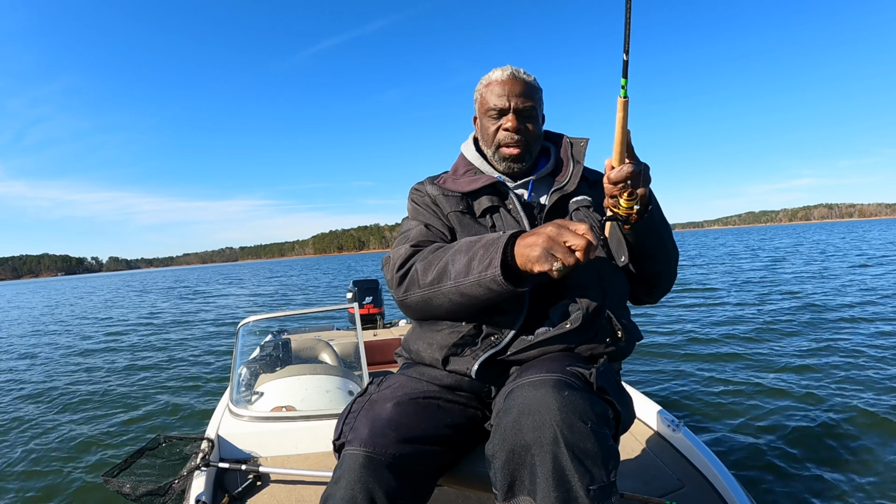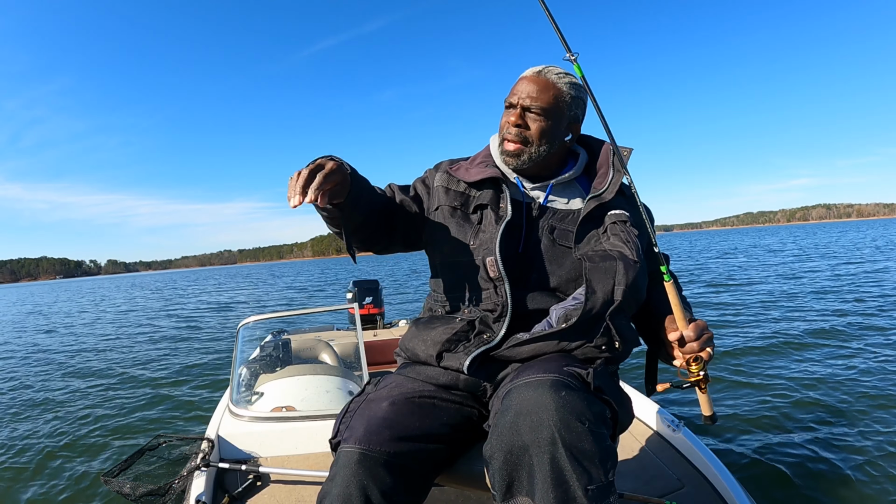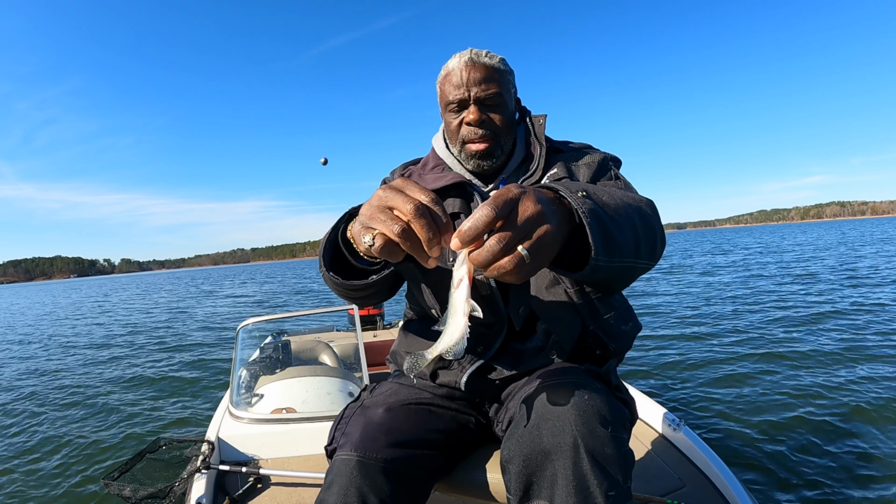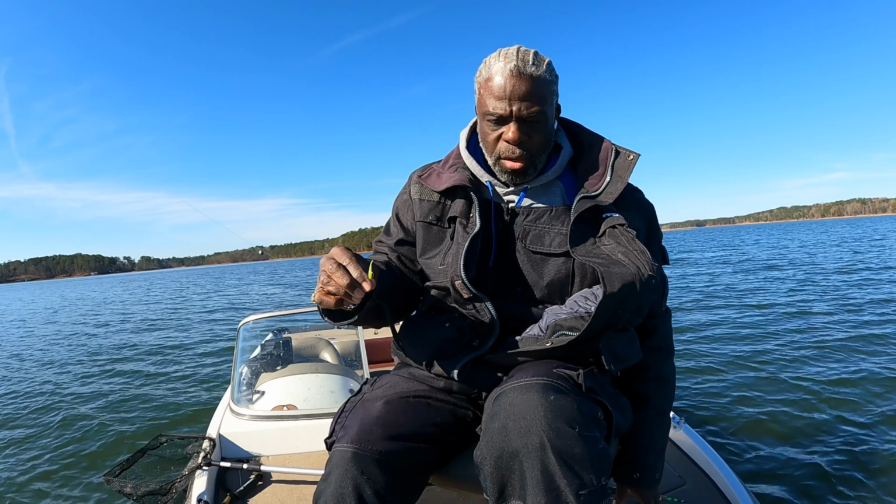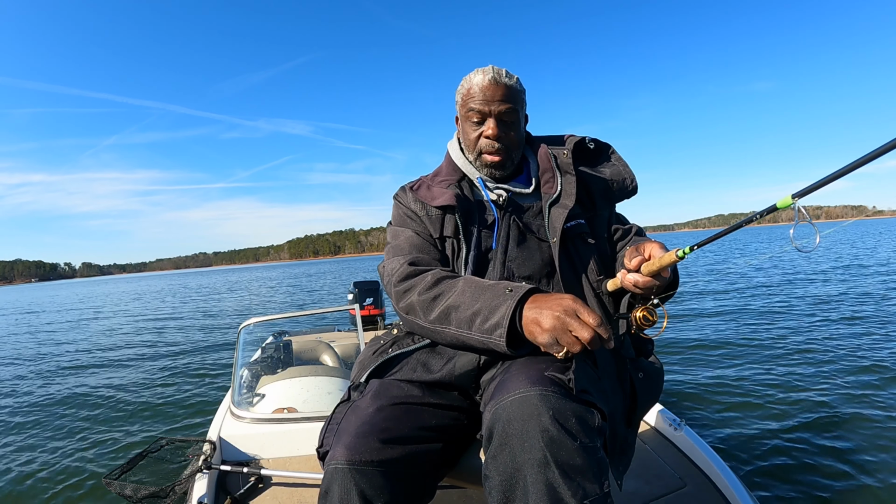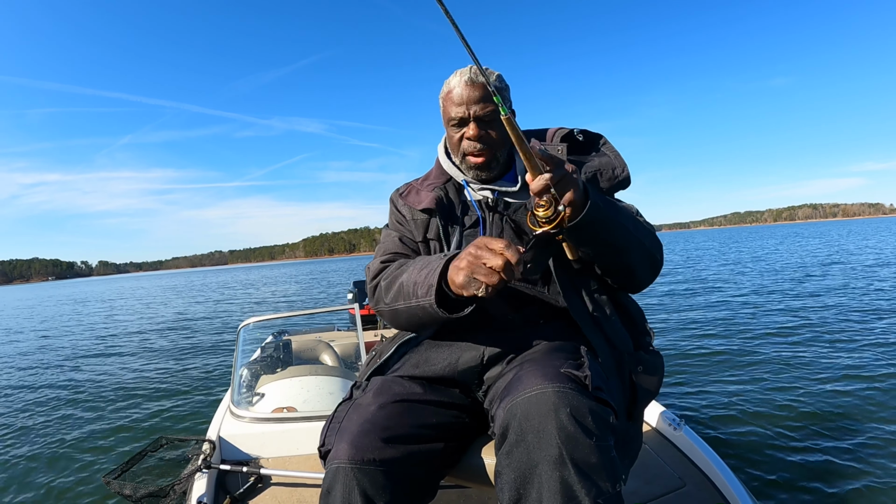That's a small fish right here. That's a little baby. Look at the baby, folks. All them big ones I done caught out of here. Look at that little thing. Last few fish I was catching using that 1/64 ounce jig with a split shot. Now I'm going to this 1/16 ounce jig just to see. Yep, and there we go. One shot, one kill.